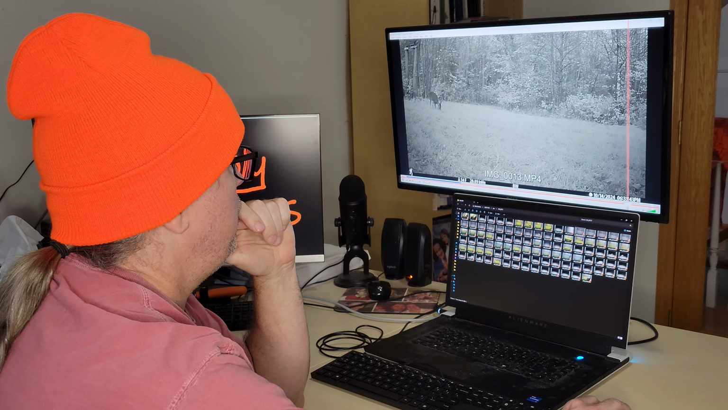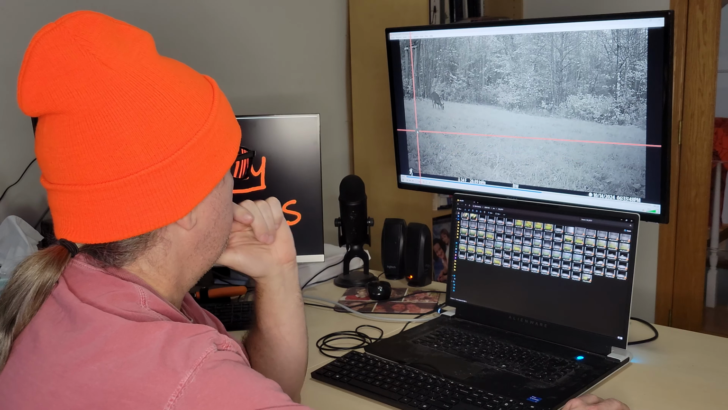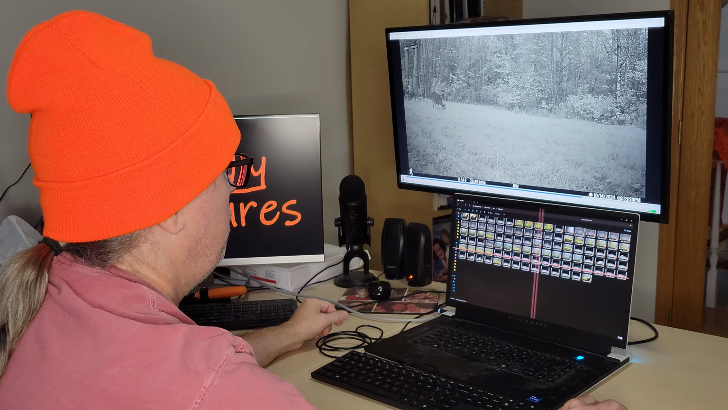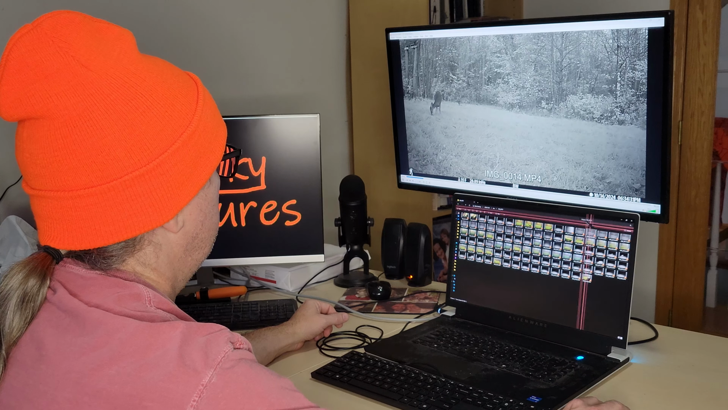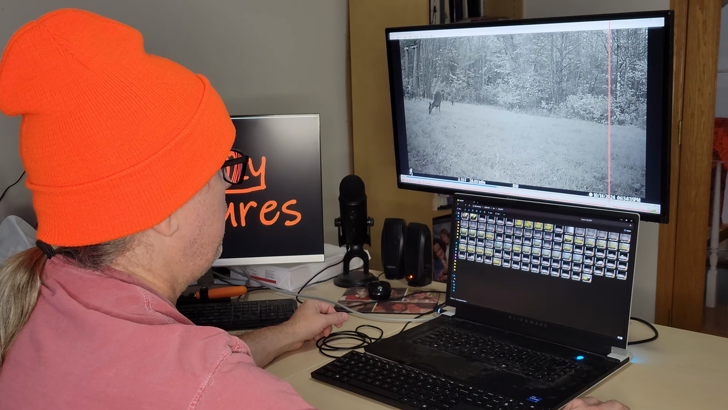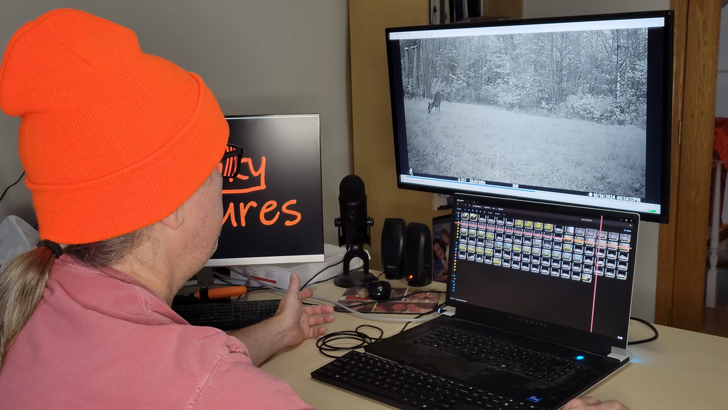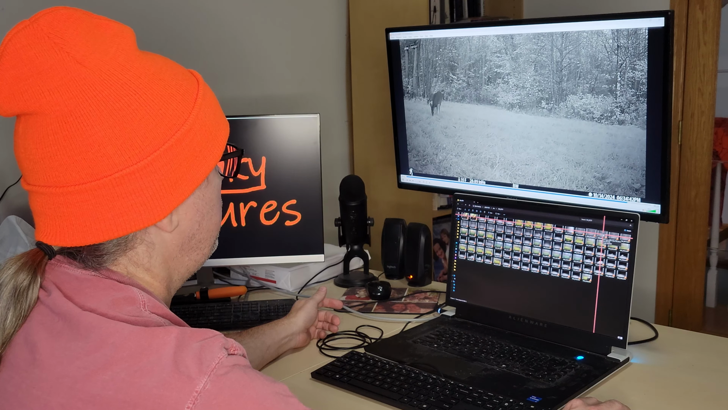So this is on the 14th in the evening. Another doe. Well, there's two does. That same evening, this is about 6:30. I'd probably be in the stand at this point. It's getting dark. You can stay out there till after 30 minutes.